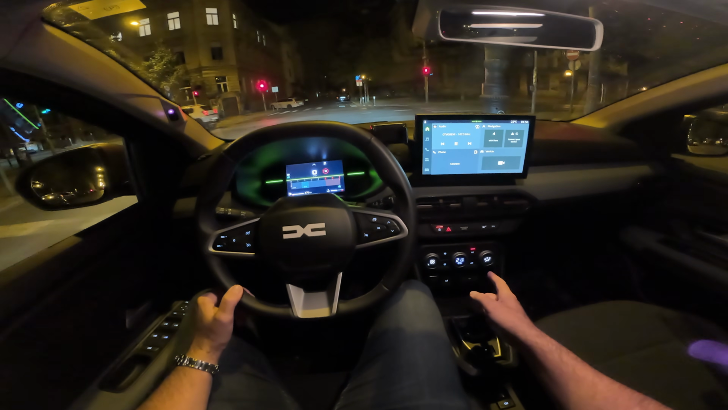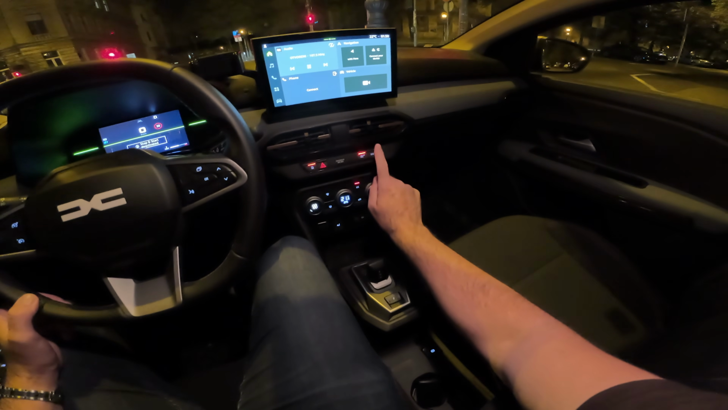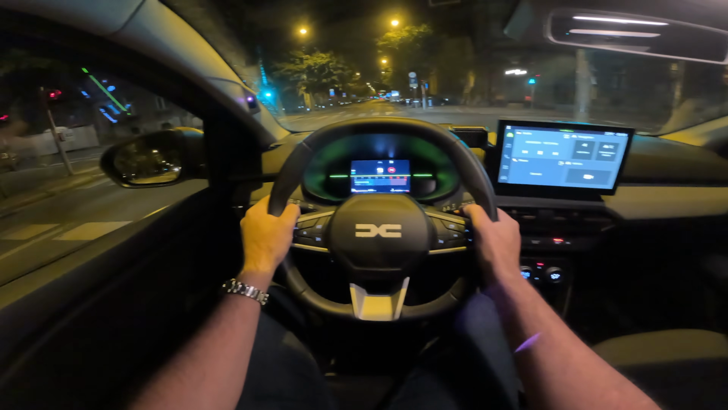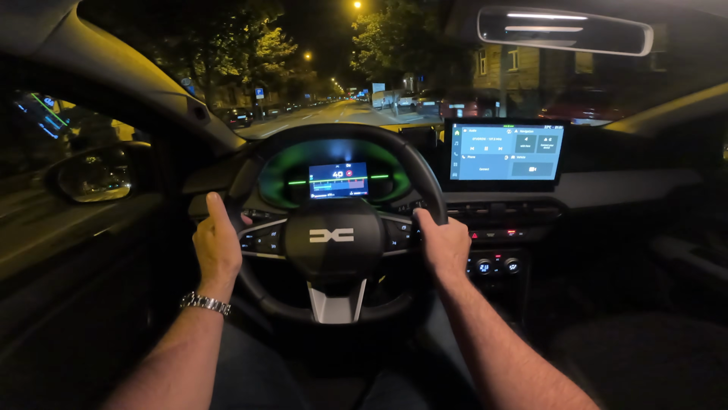And the car does have the start-stop system. You can deactivate it here by pressing the button. Also, there is a button for the eco mode in here. It's also possible to change the gears with the pedals behind the steering wheel.